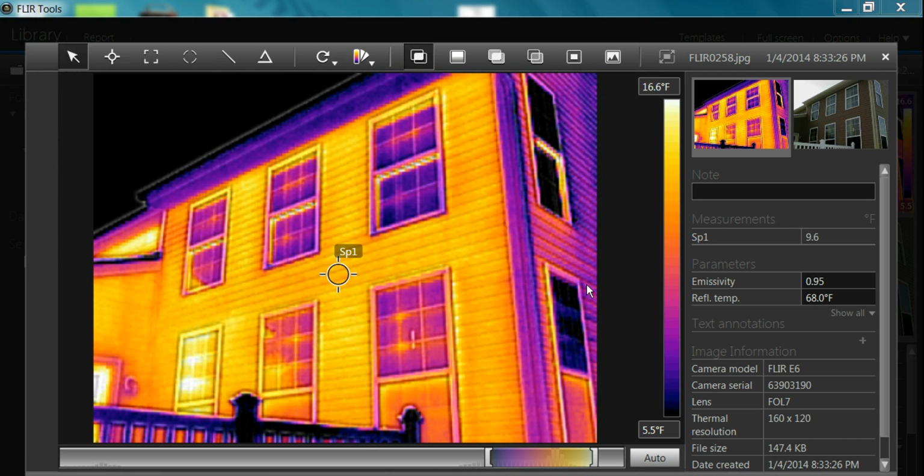And we also evaluate the home's electrical and mechanical systems, the distribution panel for the electric, the furnace, the air conditioning. Let's take a look at a few thermal images of inspections I've conducted to better explain what the technology is and how we use it as home inspectors.